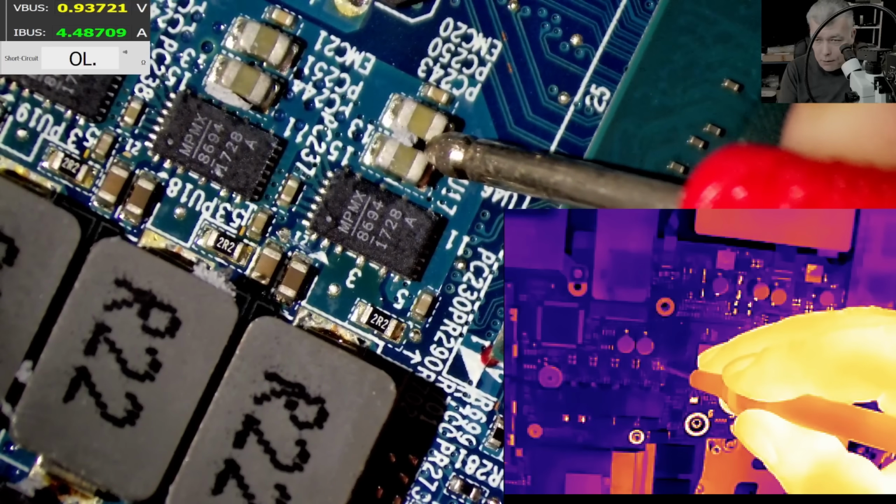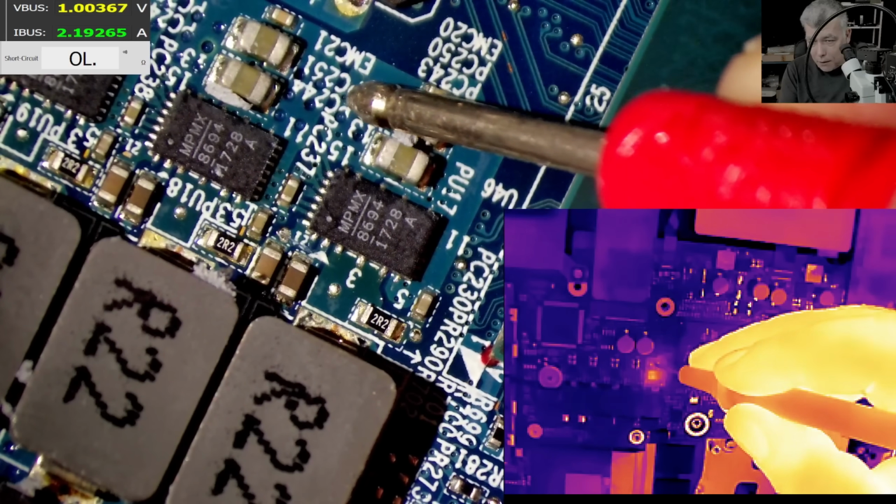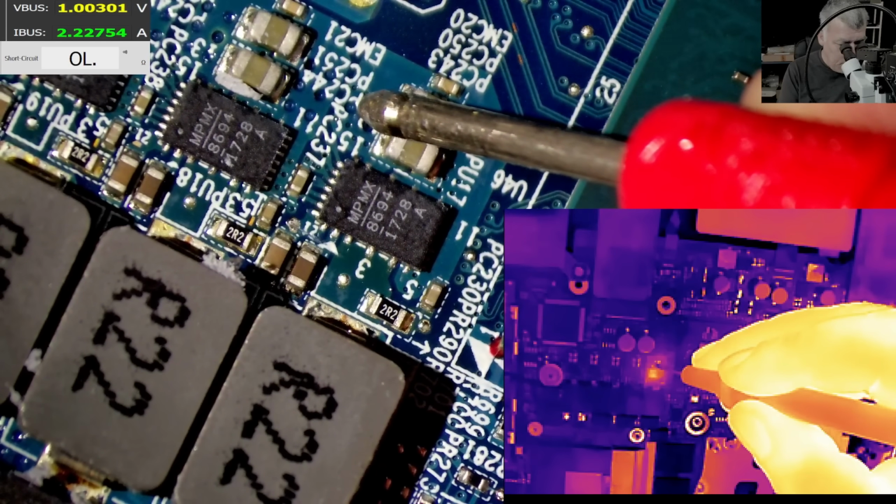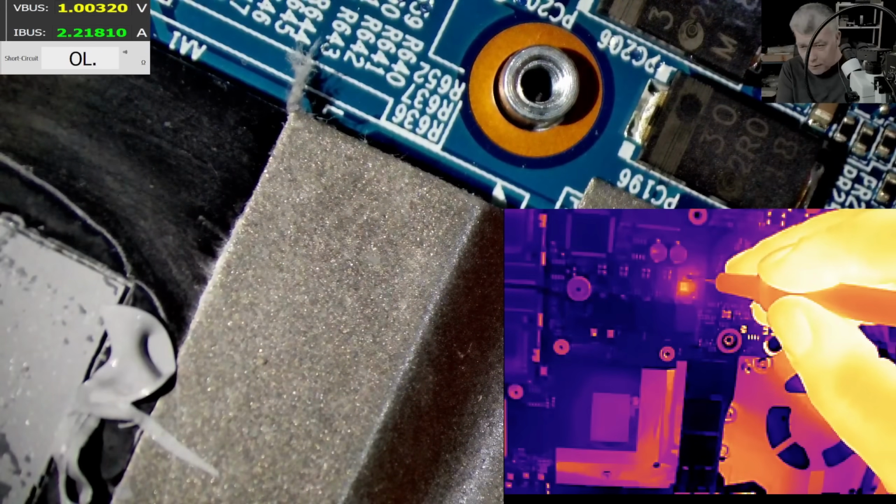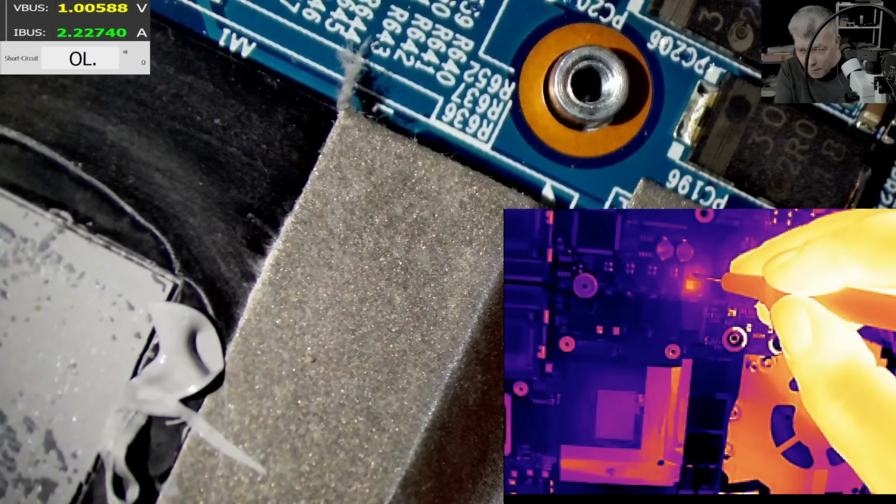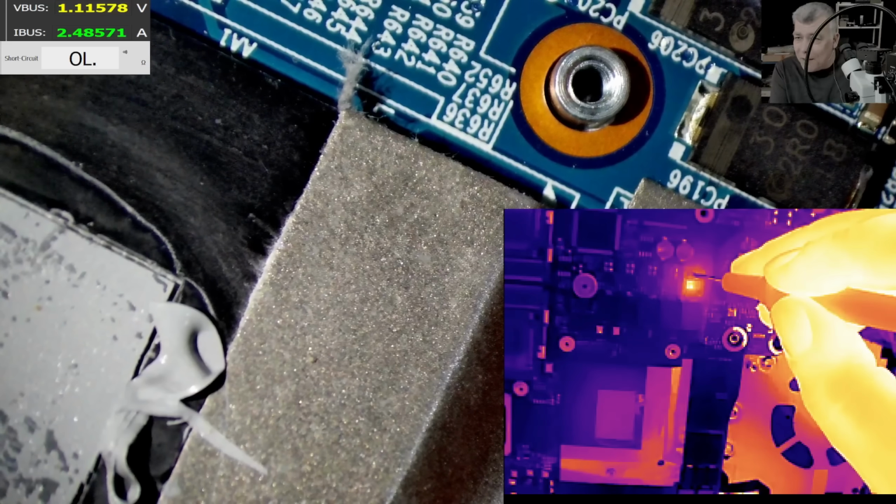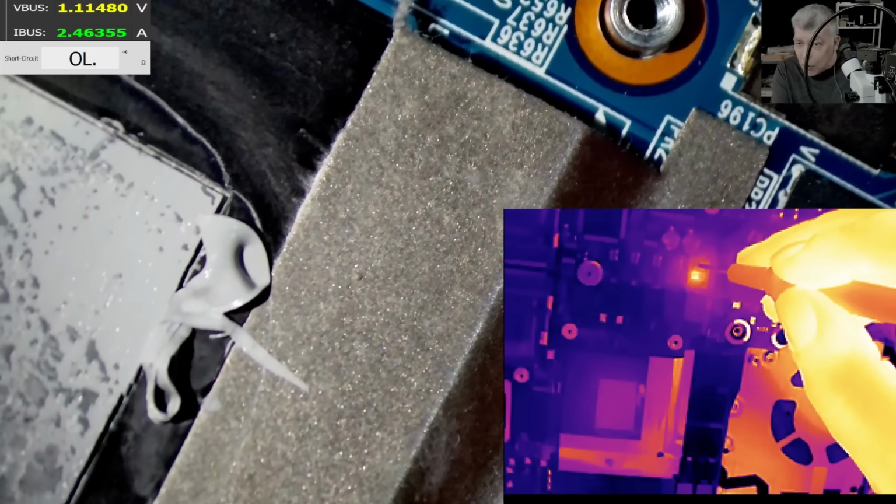Let's check one more time. So here is 0.9, nothing. And here, check that. It's taking 1 amp. But it's a but. The GPU is getting hot. The GPU, CPU. Just forget about the chip getting hot. The GPU. Because the chip can get hot by being short to ground, or can get hot by being short with the output.